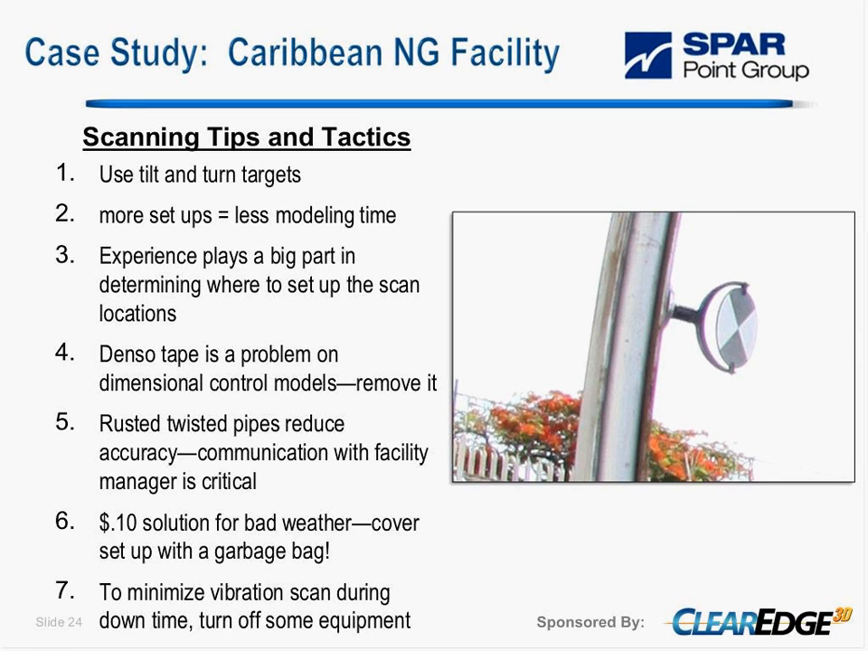A way that we try to combat some of these problems is we use those tilt and turn targets, as was mentioned in the previous slide. They will give you a really good point of view. Using a few of them, you can see them from many different locations, as opposed to the flat target, which is restricted in the way that it can be seen.